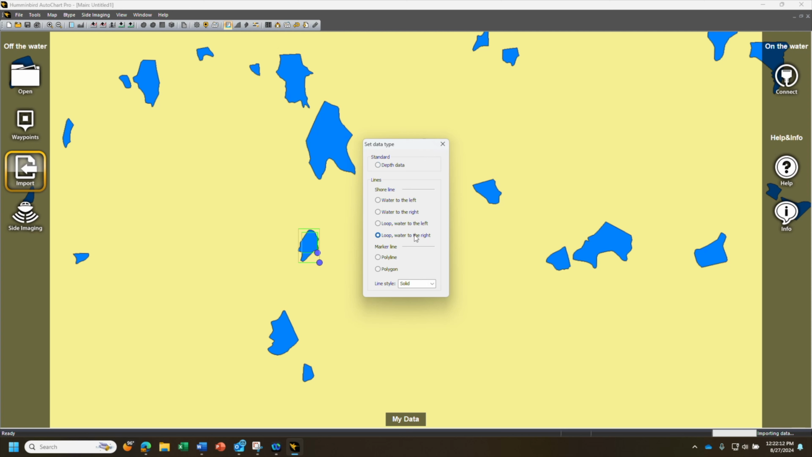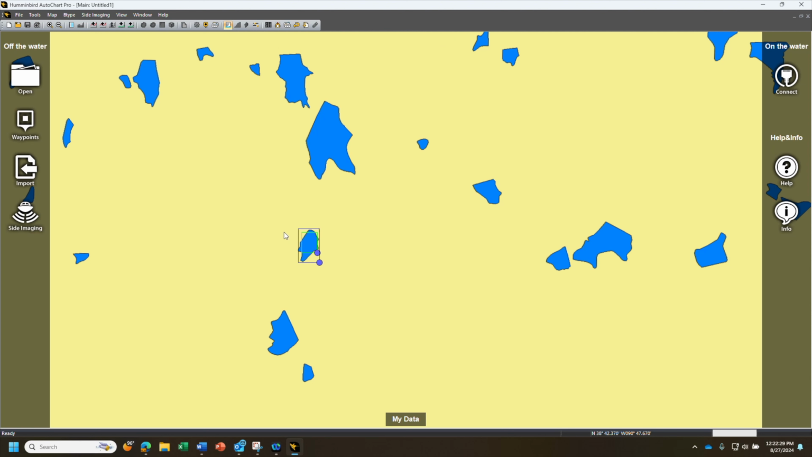Now there will be a blue box around the lake. So you have a blue box and a green box. One is the Humminbird data and the other is the actual shoreline. From here, right click Map Here.